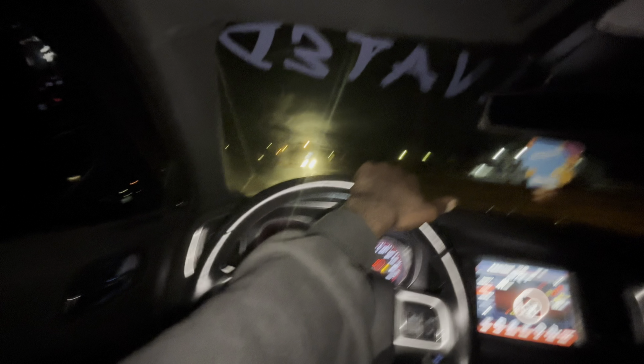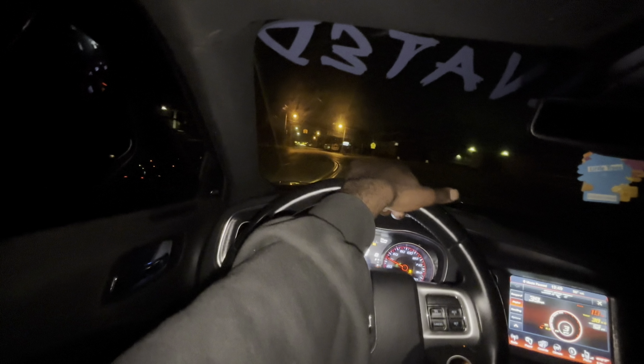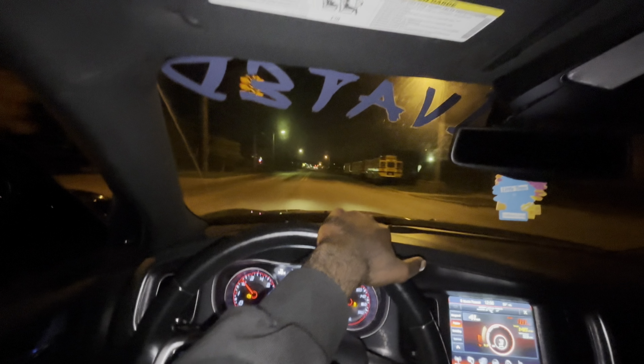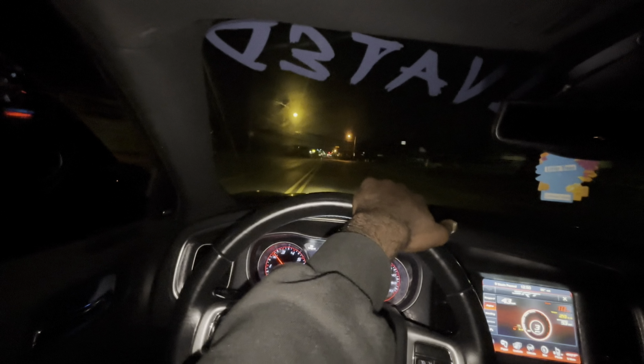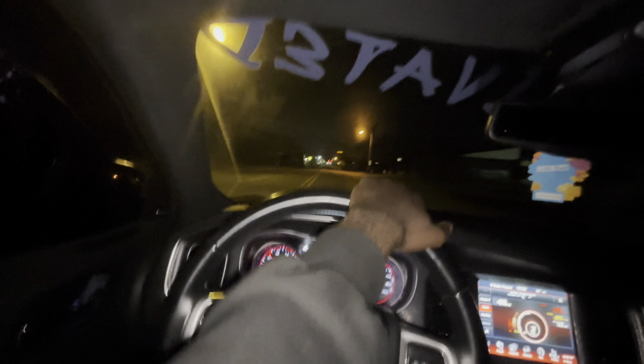Oh, this guy tripping around the corner. This is a Jeep. Damn, I see some lights up there. The police got somebody stopped. What y'all think? We should go through there tripping?